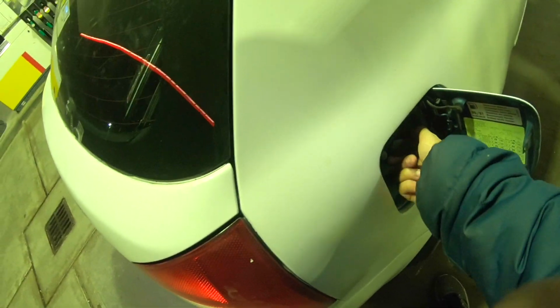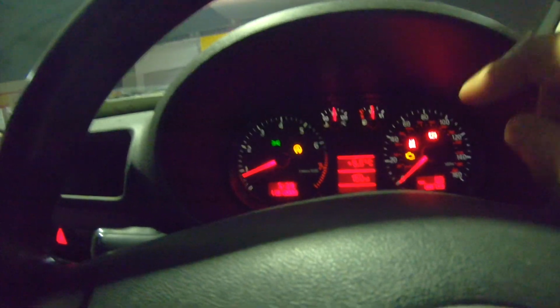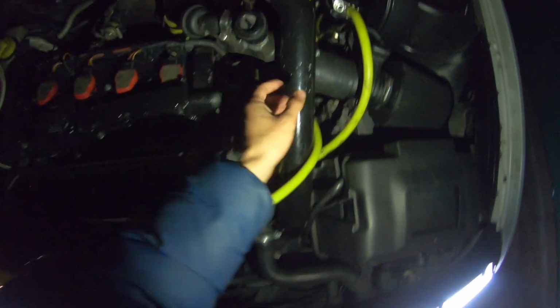Okay, so that's it. Let's go back in the car. So that was £20 of V-Power, and that gives me 150 miles range. Honestly, it does not last that long. We need to get that piped back to the recirculating valve, well, reintroduced, sorry. But apart from that, so far so good.